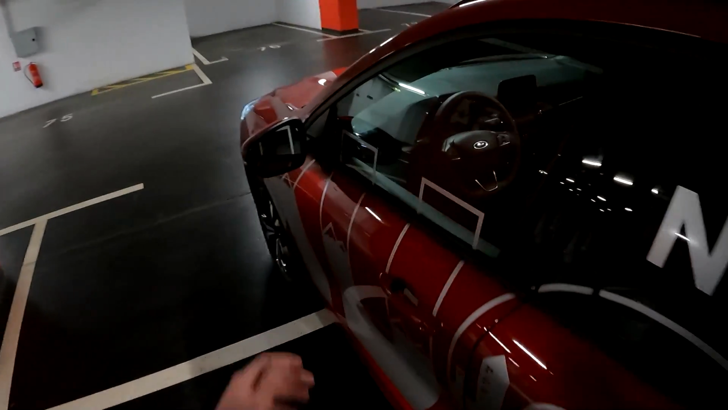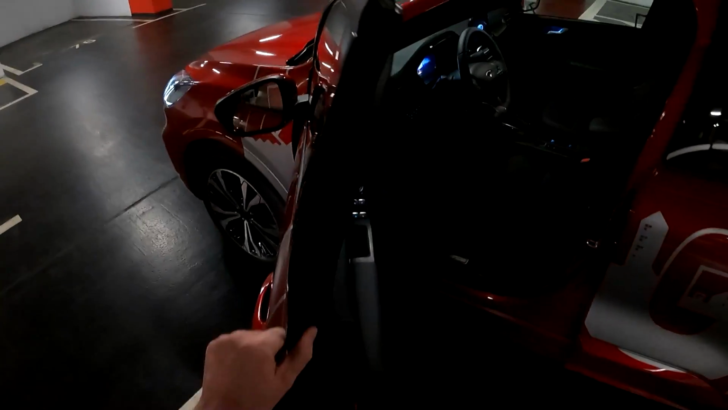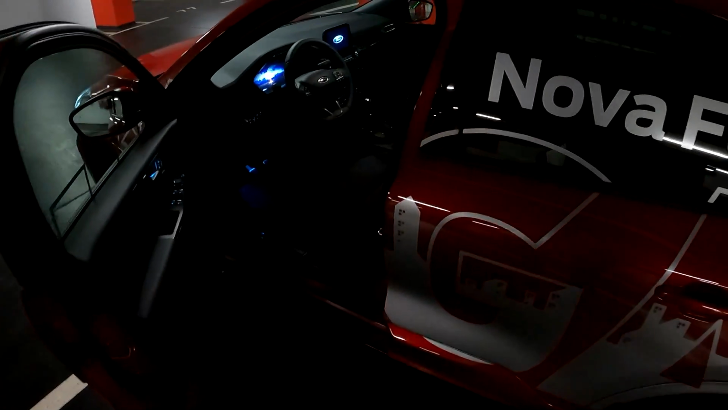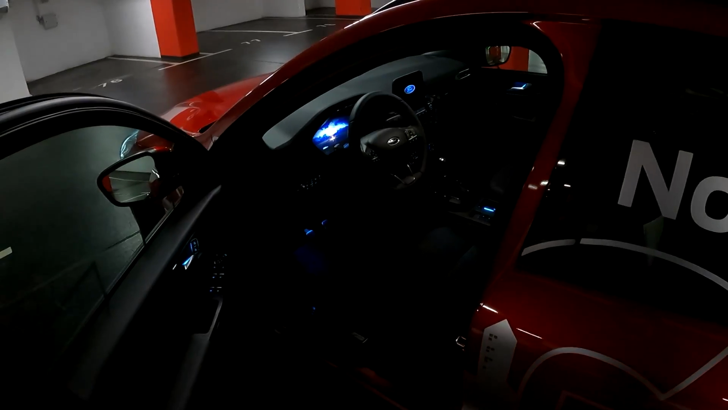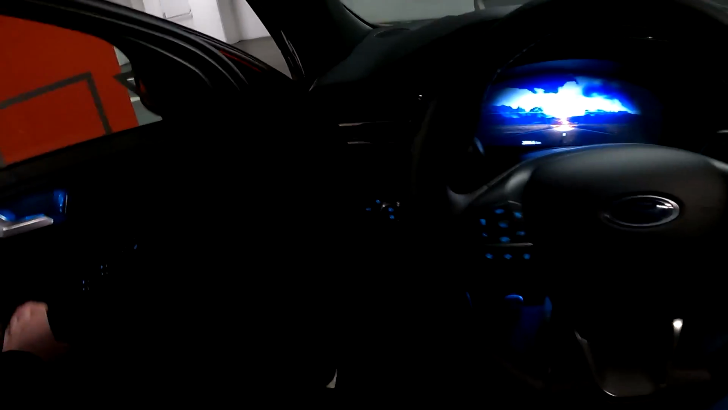Of course, this car does have the keyless entry, but now I already unlocked it. And look at this. So this is the special part that is installed here so that you don't damage your door, or another person's door or car or whatever. And here you are greeted with this digitalized interior. So let's step inside and let me show you exactly what we have here.